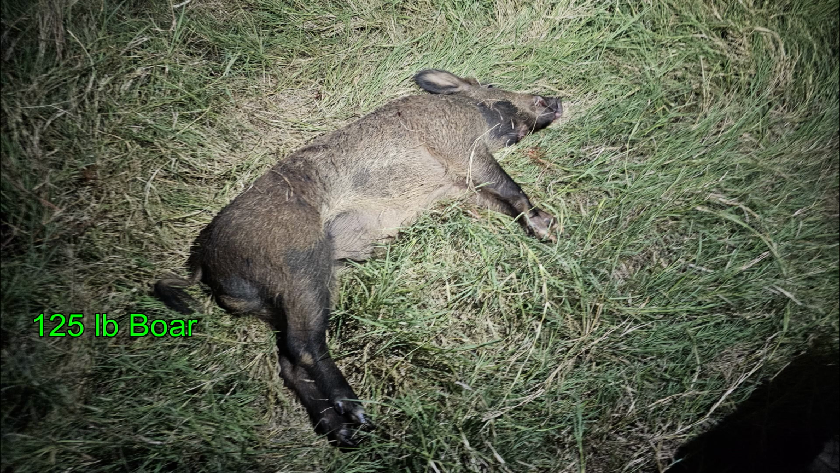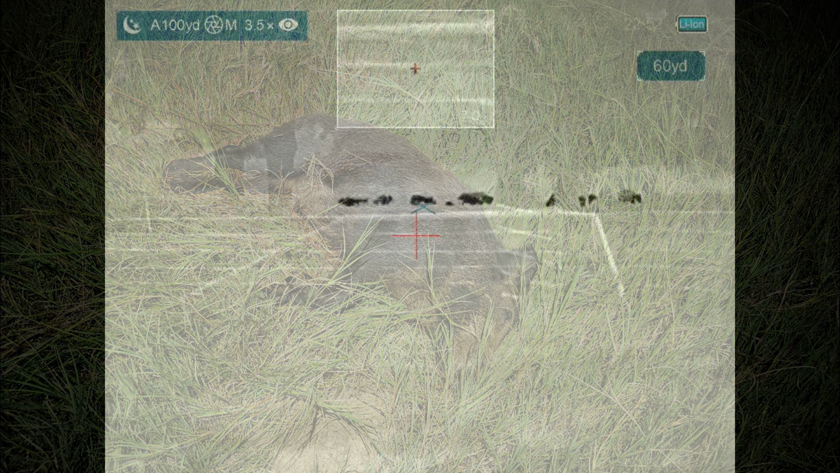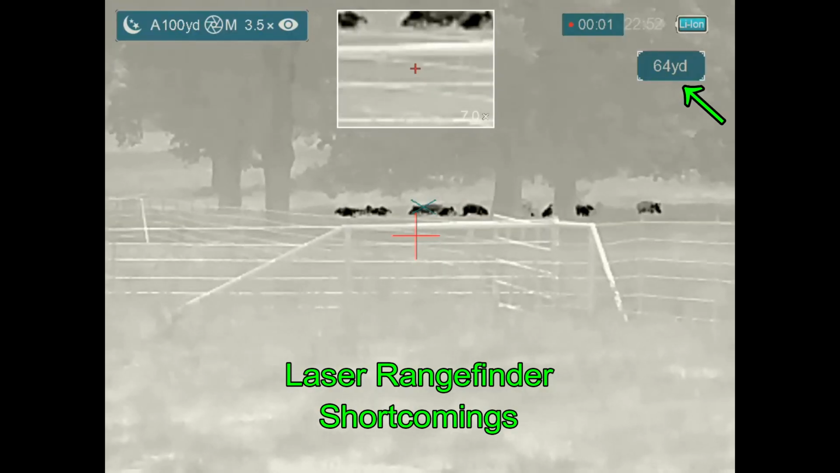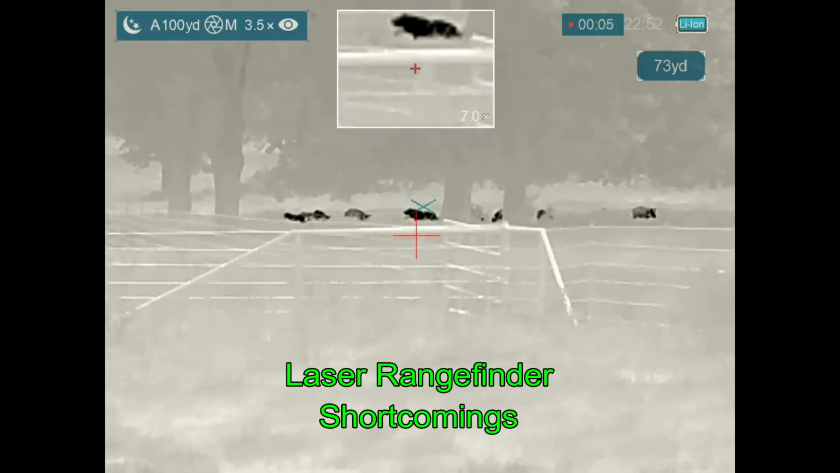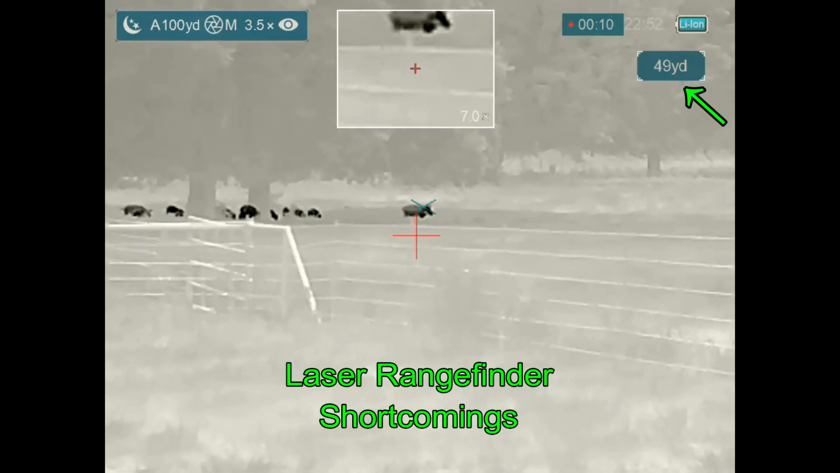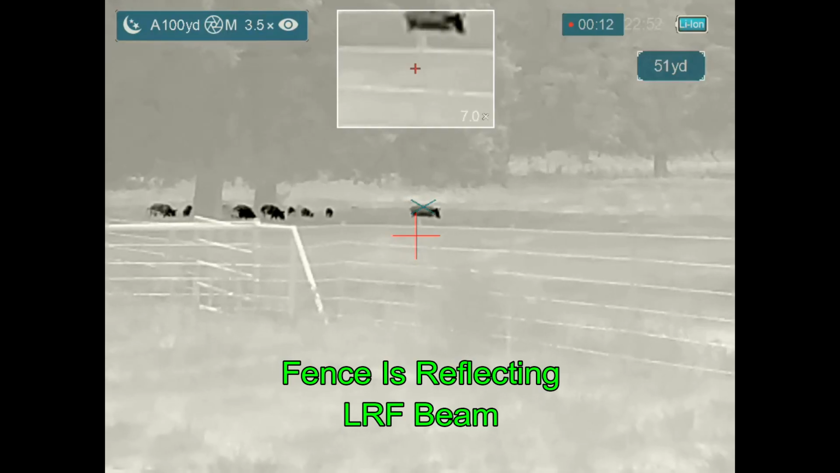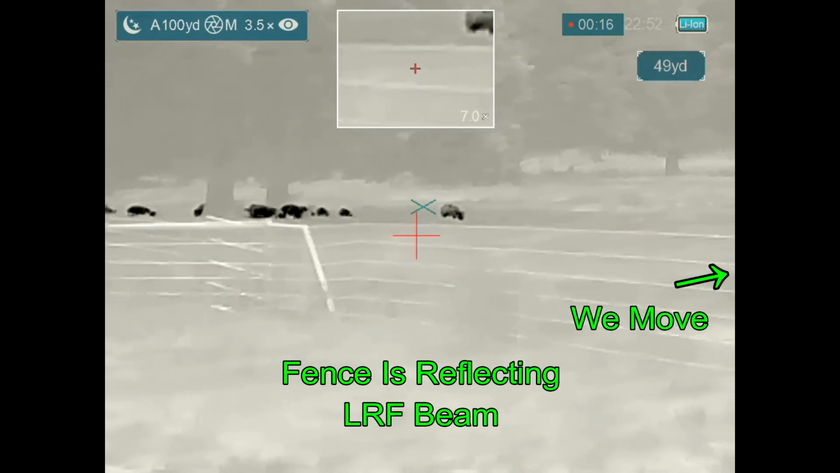Ben's hog came in at 125 pounds and was a boar. And no surprise, my hog was also a boar, coming in at 110 pounds. Now this is something that'll trip you up if you're not careful. The hogs are under some trees, and I know those trees are out there at about 160 yards, but I'm getting ranges of 60 to 70 yards from the laser rangefinder. When I move over to this other hog, it says that it's about 49 yards. You've got to be smarter than the technology that you're using.